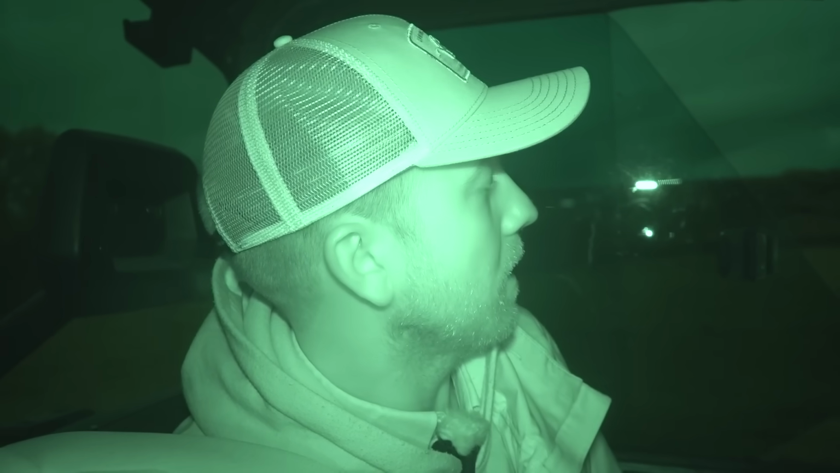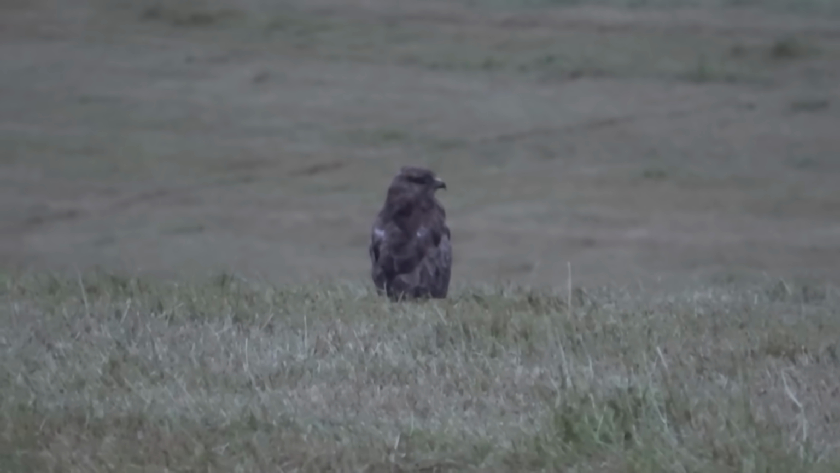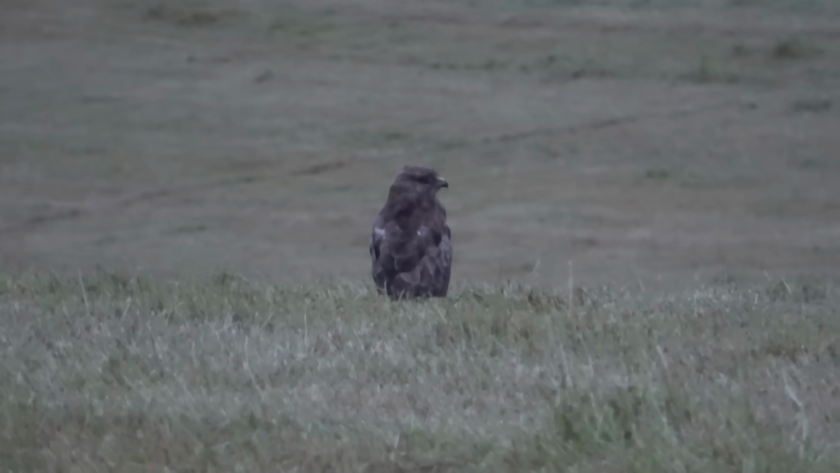And obviously we're at the time of year now where cubs should be out in the field playing together, and the vixen or the dogs will still be with them as such, but they'll be venturing around now. Should be. Yeah, we've had a couple of buzzards behind us here, so hopefully, I say, it's easy pickings for these foxes in the fresh